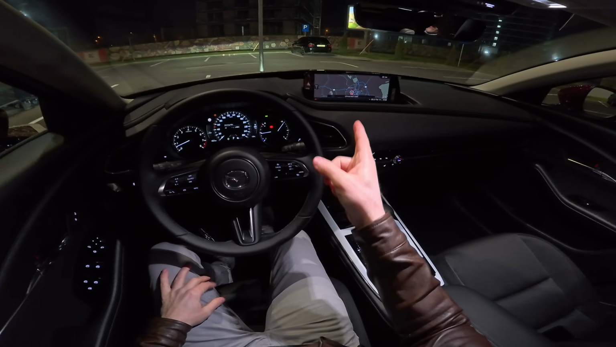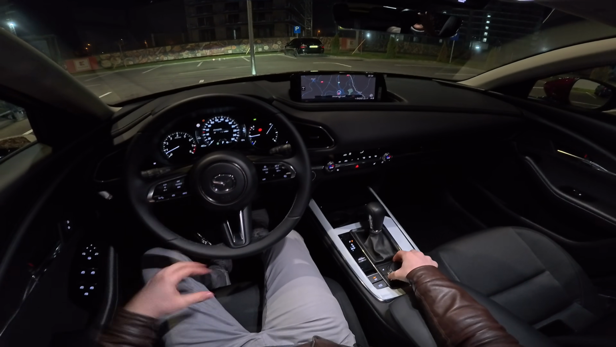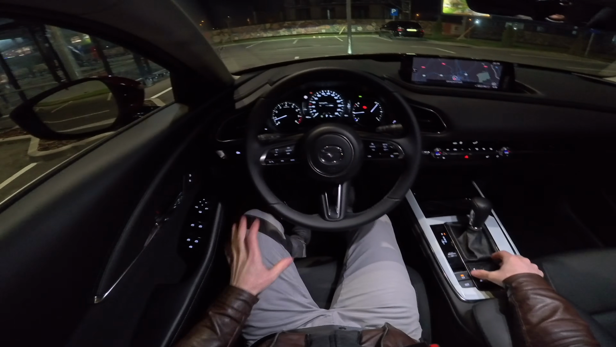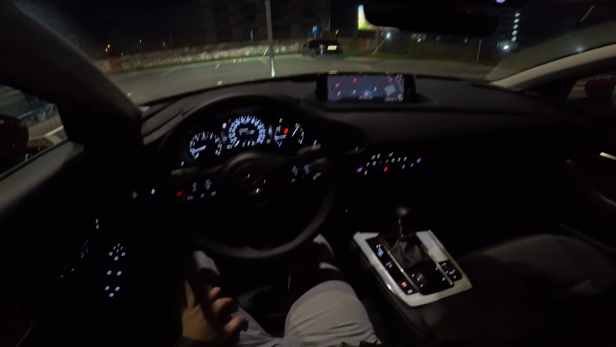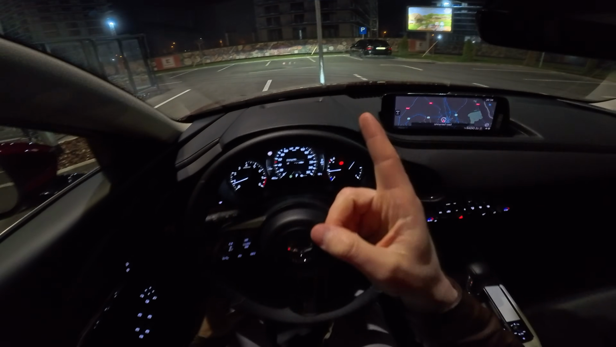I like very much that right now the multimedia system is kind of tilted, it's dimmed the light, it's dark, and doesn't bother your eyes. And also every single ambient light is very pleasant here inside the cabin. I will turn off these lights, and now you can see also the way it looks, and you can see also the lights in the front.